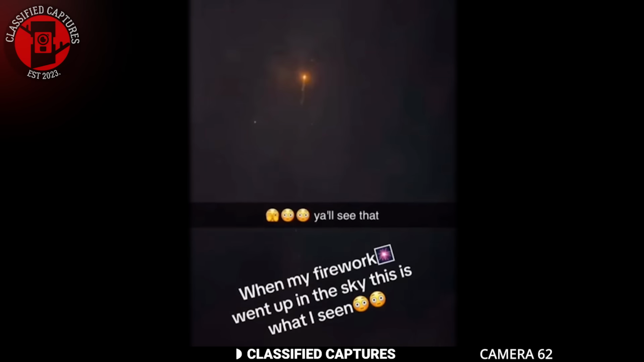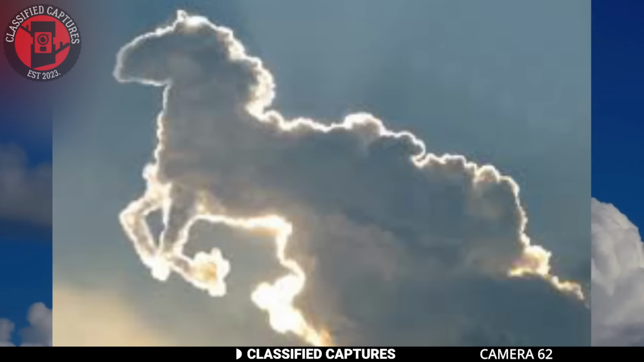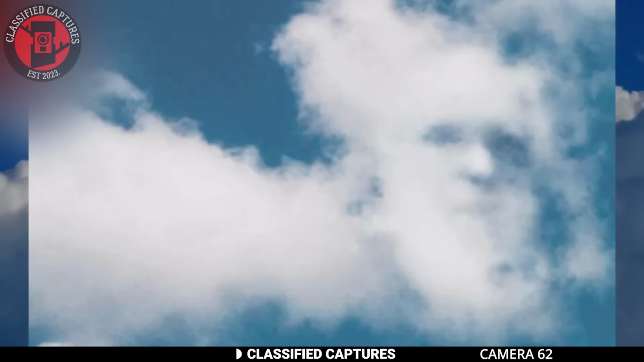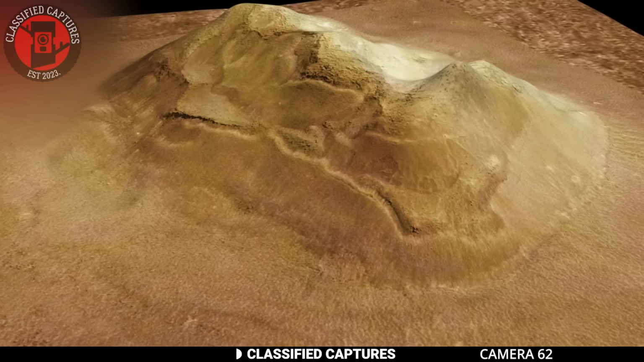pareidolia. For those unfamiliar with the term, pareidolia is a psychological phenomenon where people perceive familiar patterns such as faces, animals, or objects in random or unrelated stimuli. It's a tendency for the brain to interpret vague or abstract forms as recognizable shapes. For example, seeing a face in the clouds, a human figure in a rock formation, or a shape resembling an animal in tree bark are all instances of pareidolia.